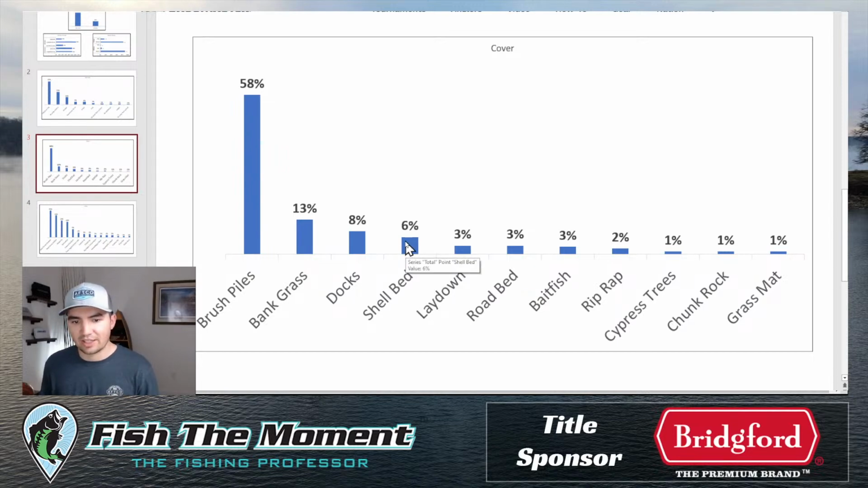down here at 6%. Now, the shell beds dominated in this tournament, and I mentioned that in my last live stream. I said the brush piles are going to get so covered up with other fishermen that I didn't think that there was going to be as much of a brush pile bite. And I said, if I was fishing this tournament, I would fish shell beds or track down the baitfish.